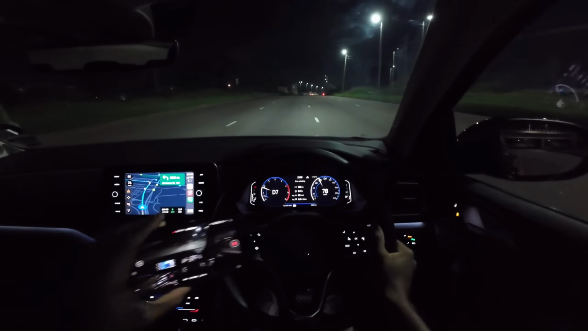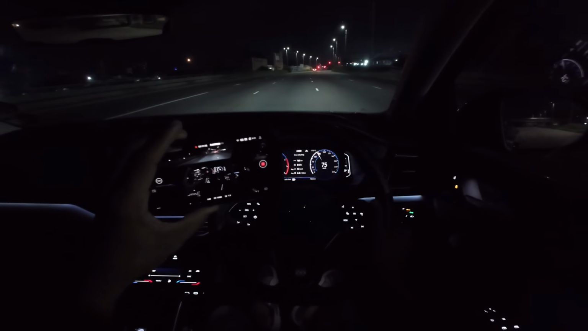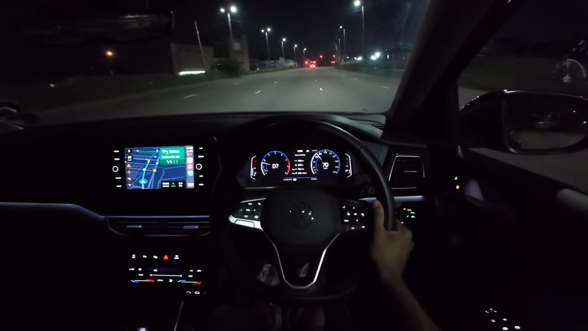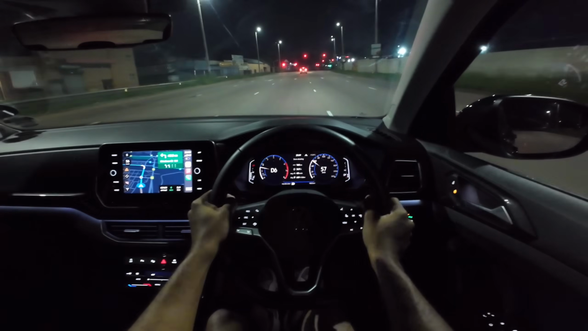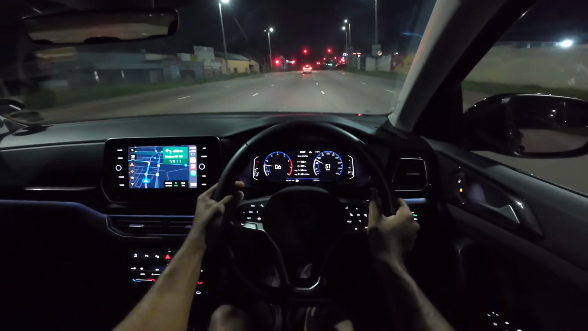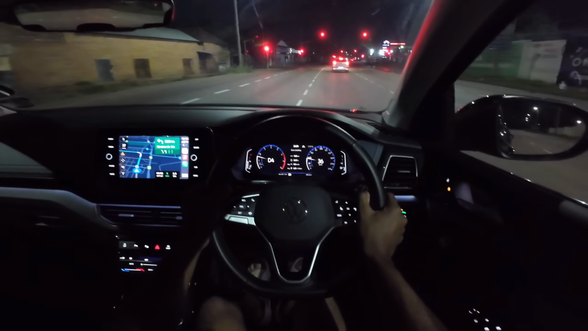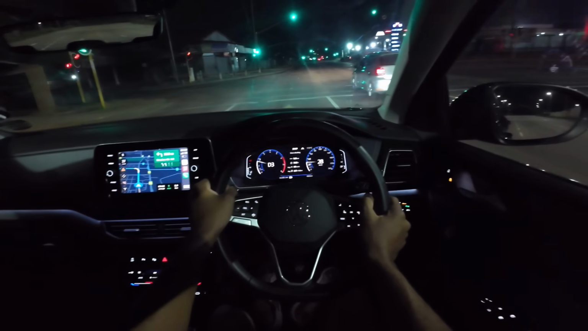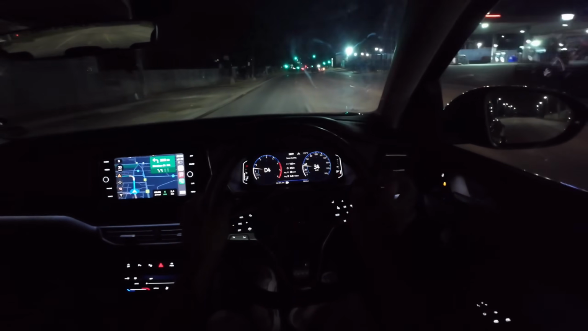Just want to keep checking my phone to see if the view and angle is right. But yeah, it looks good. I'm really in love with this T-Cross, man. The size of it, the practicality of it, it's not too big, it's not too small, it's just right.